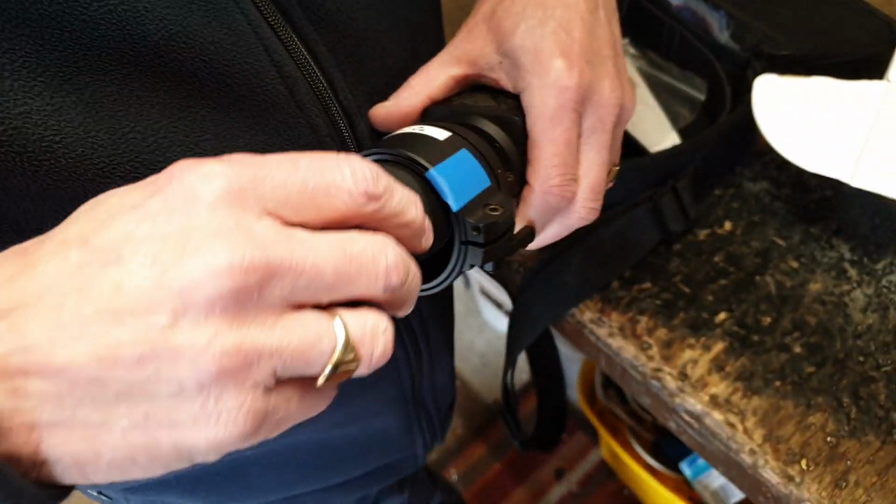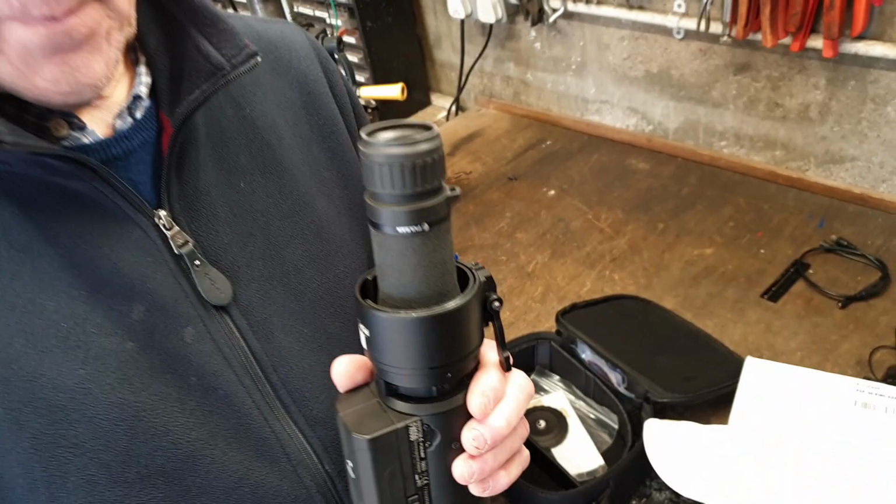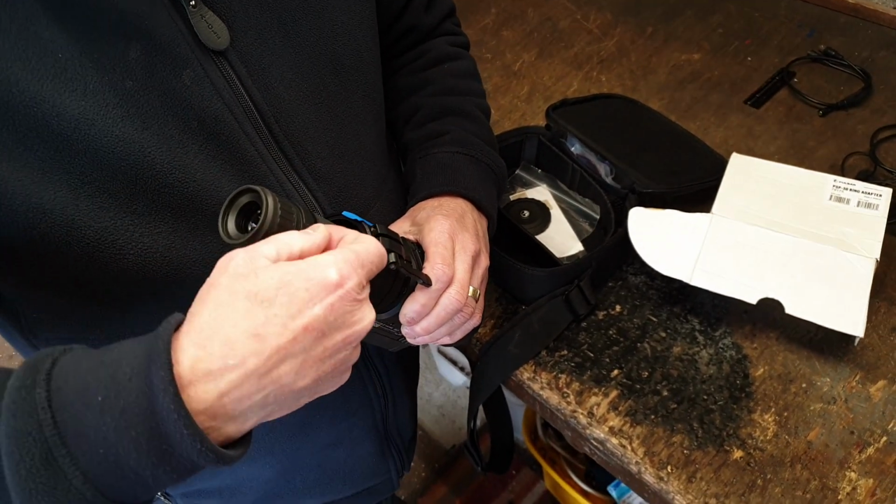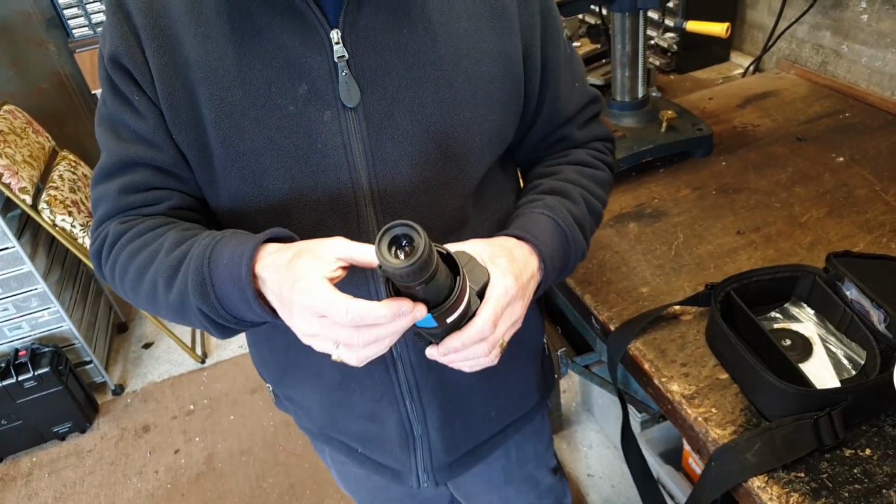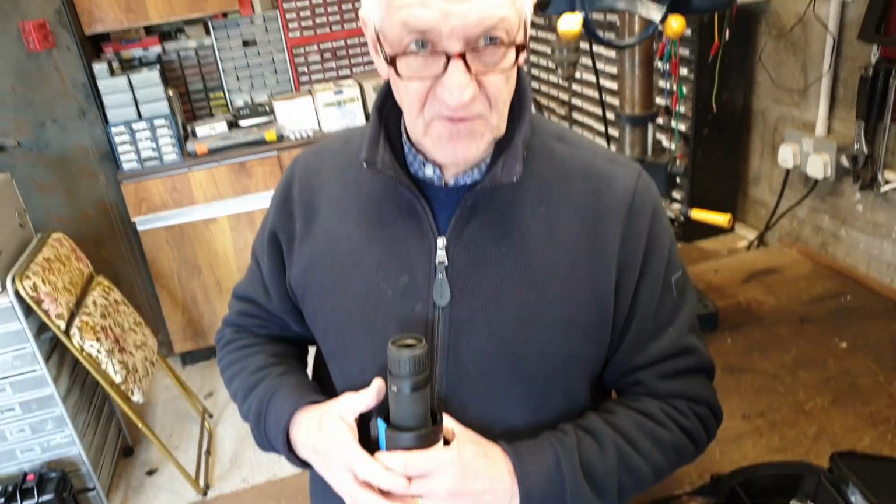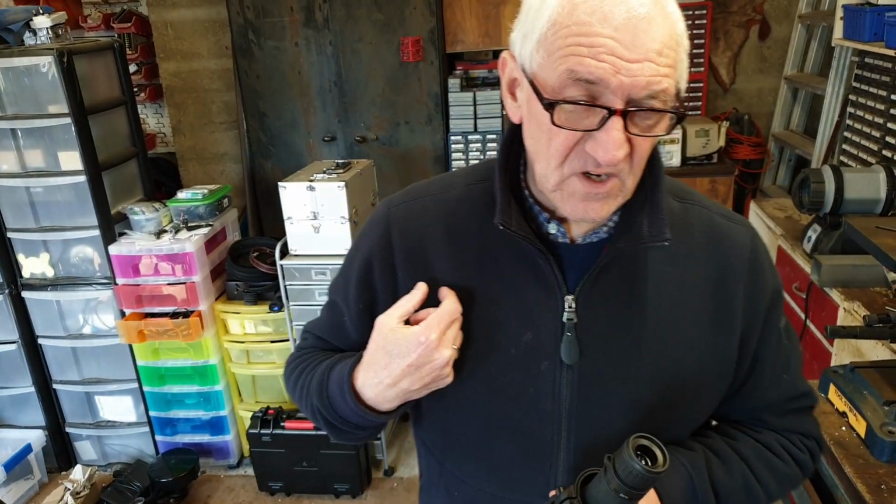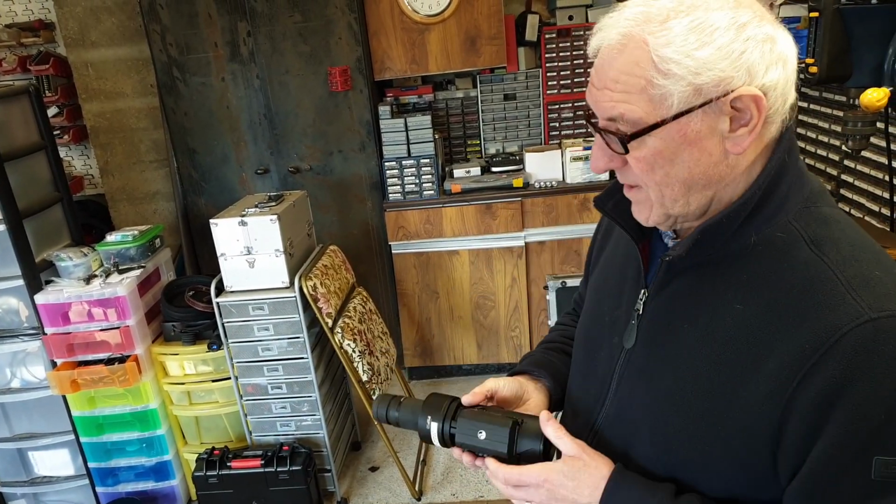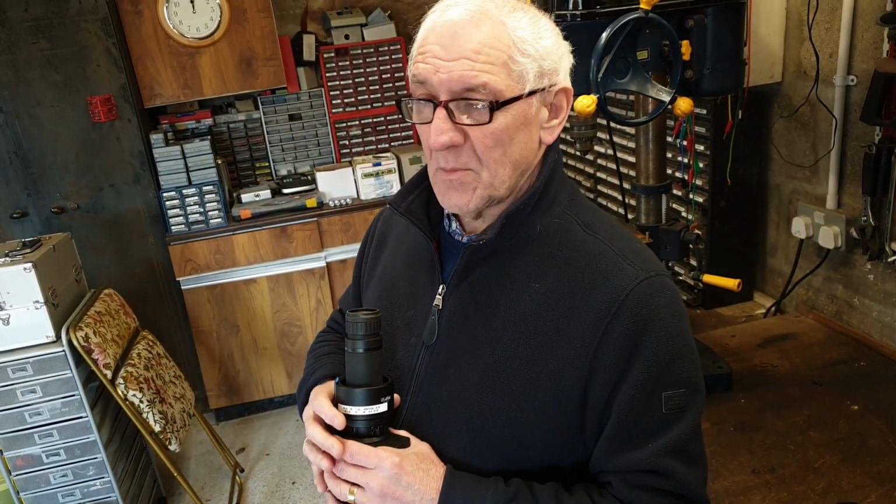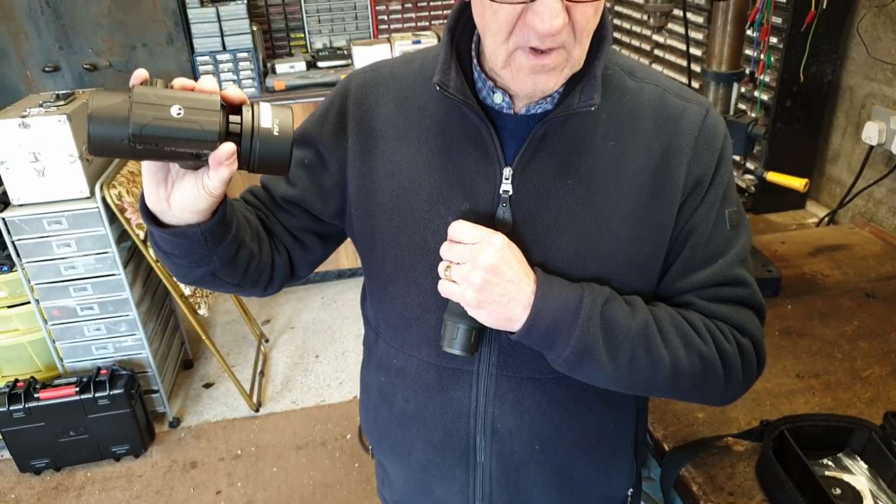If you want to use the monocular, it's very easy. The monocular simply clips in at the front, and you've now got a thermal spotter. Right. And this has actually got a loop, a ring attachment for a neck strap. With the monocular attached and with the neck strap attached, you could literally walk around with the thing hanging off your neck, using it as a thermal spotter. Cool. And you can imagine a situation where you've got your rifle on your shoulder, on a sling. You're walking around with the thermal spotter. You see something that you want to shoot. You simply detach the thermal from the monocular.